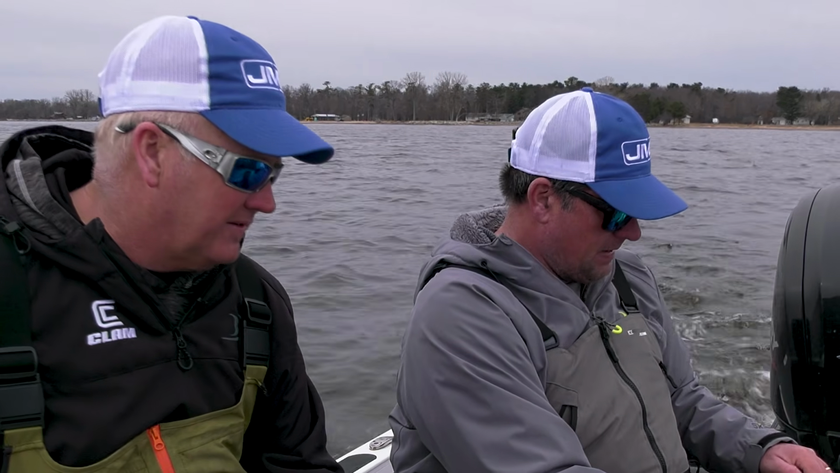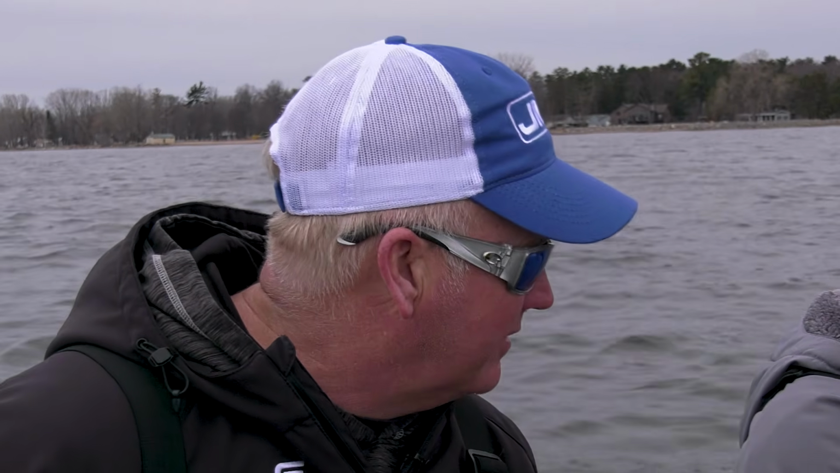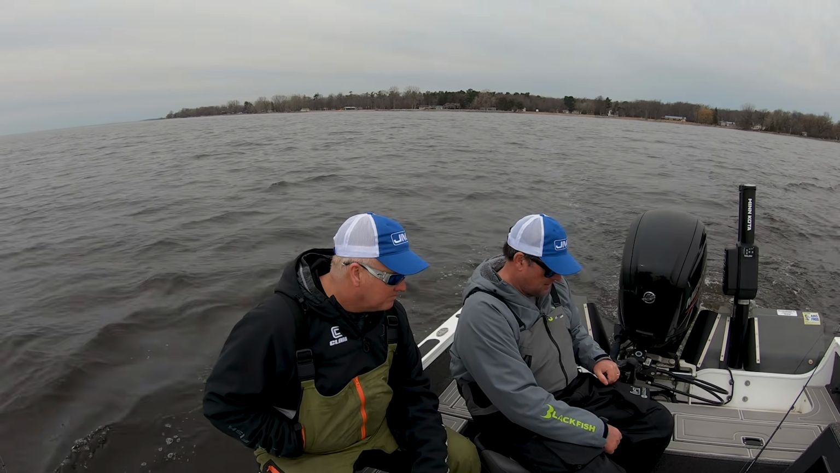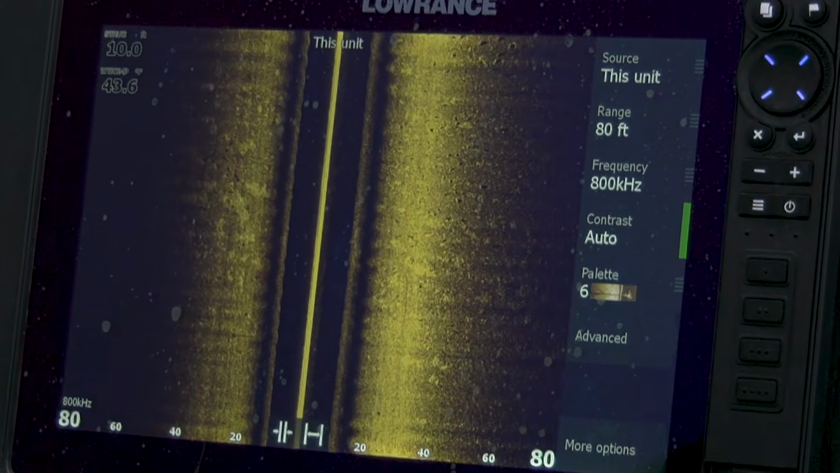This is a perfect scenario for using side imaging. Got a flat bottom and shallower water, like 4 to 10 foot is my favorite. That's for mine too. Yep, flat, and I've often felt if you have flat rolling sand, those fish just pop right off. It's so obvious when you go over fish.